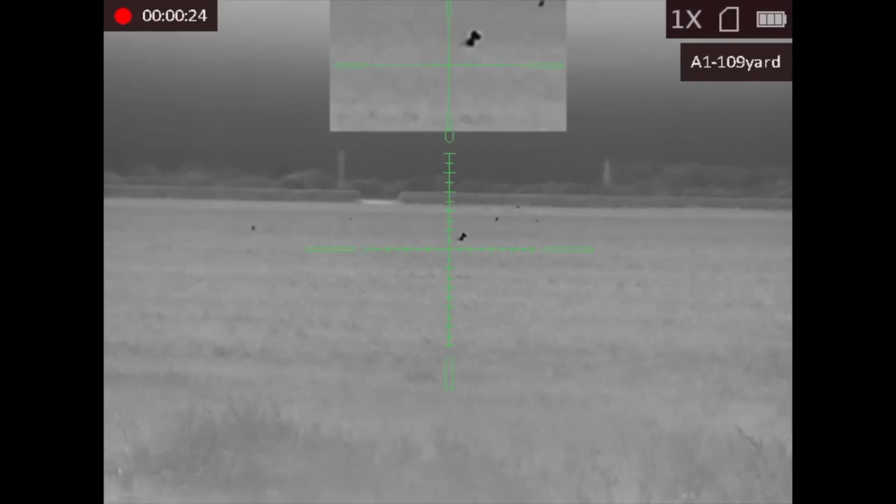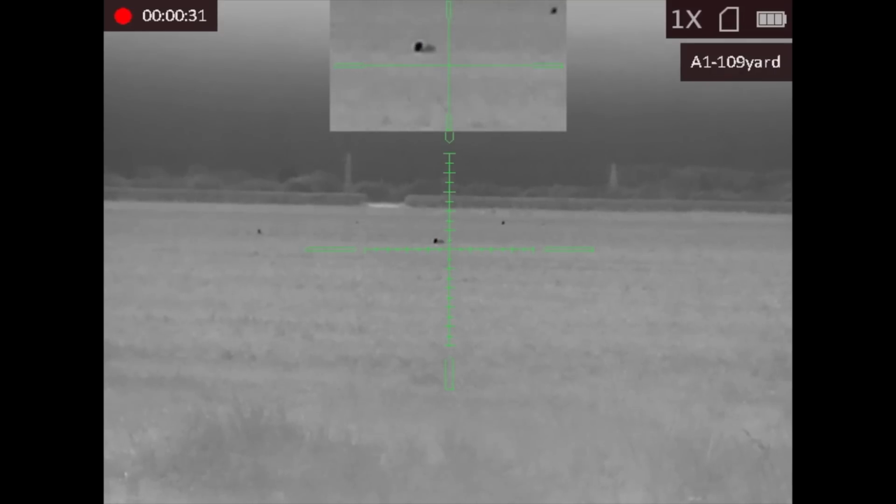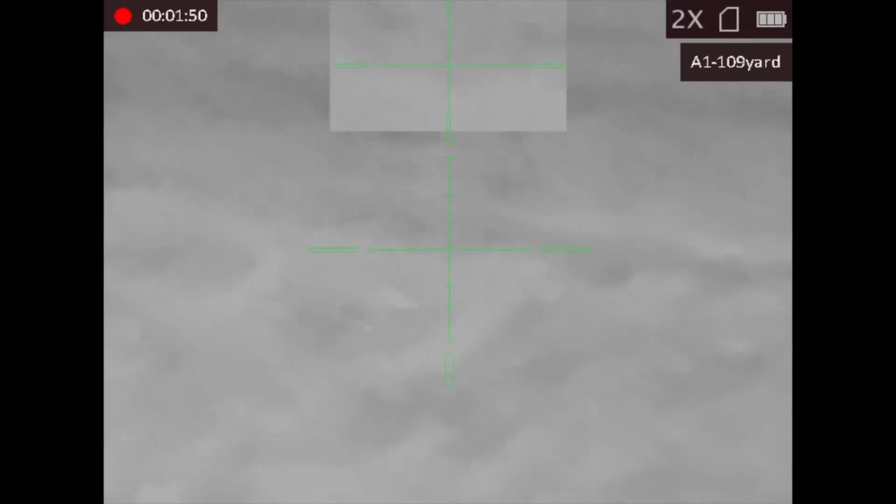However, we did keep calling, and by some stroke of luck managed to call another fox from exactly the same stand. This one though read the rule book. I wasn't going to make the same mistake twice.